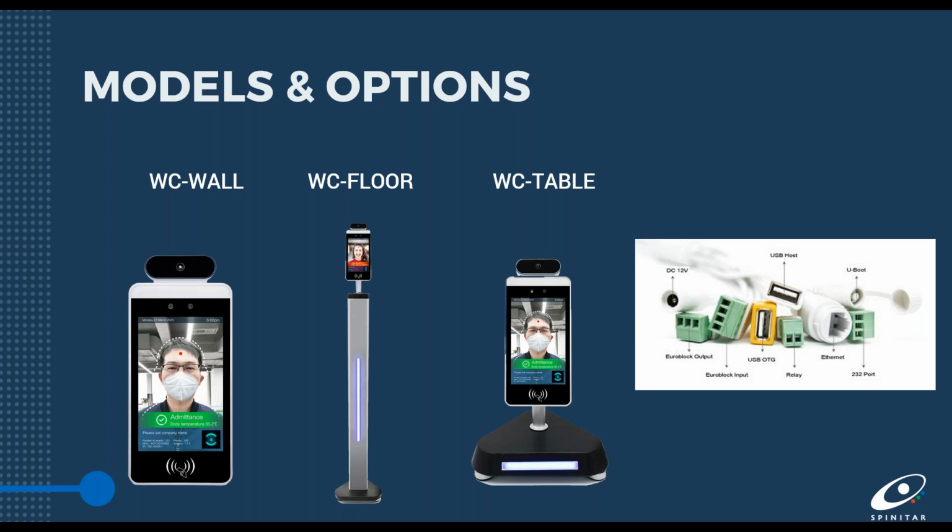Something to note on the right-hand side, showing in this image, are the different interconnections of the device if you choose to go beyond just a simple setup that we'll go over today. This is a commercial rated product, so as such, this is not an Android tablet or anything you can buy on Amazon or Best Buy. This is not a touchscreen device, and as a commercial rated product, we provide commercial rated interconnections. As noted here in this image, we provide two different WiGAN connections.